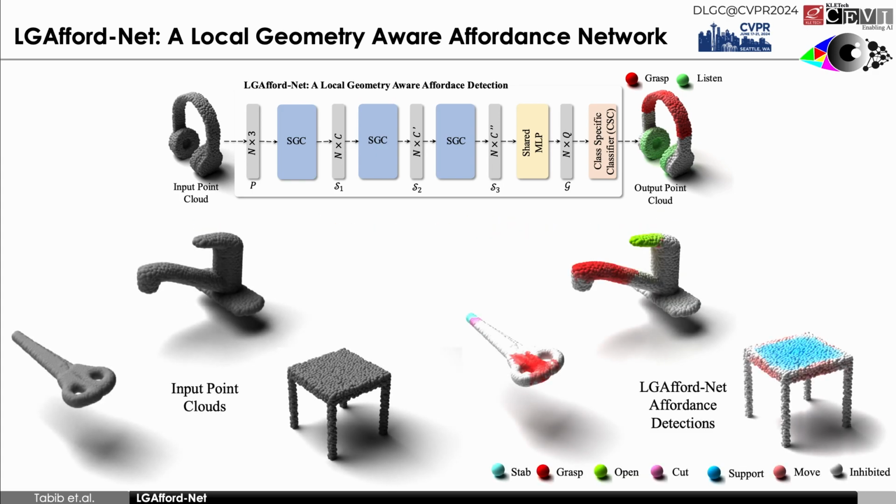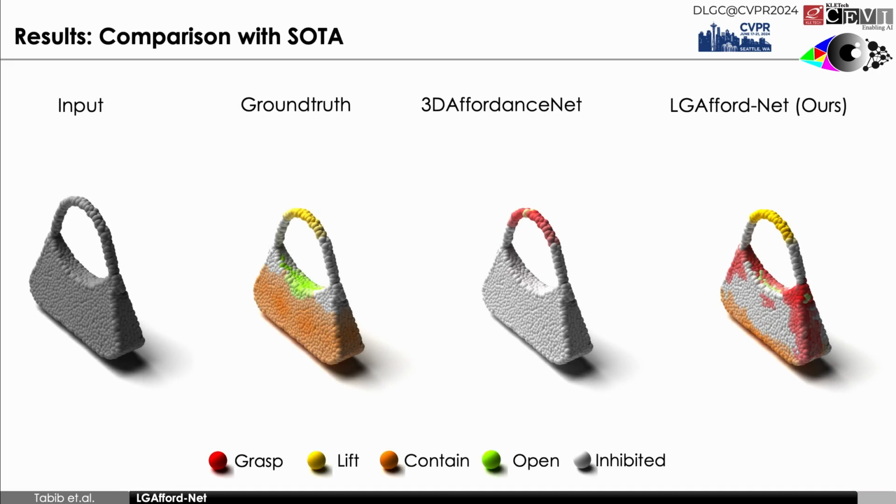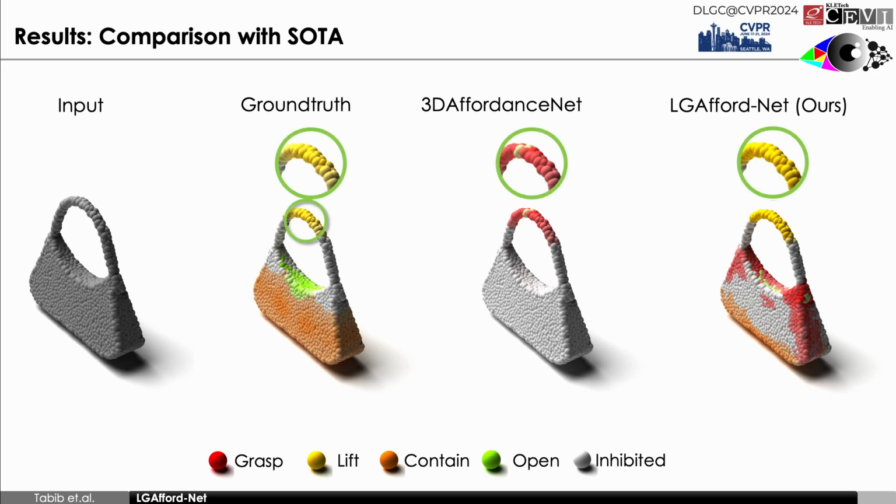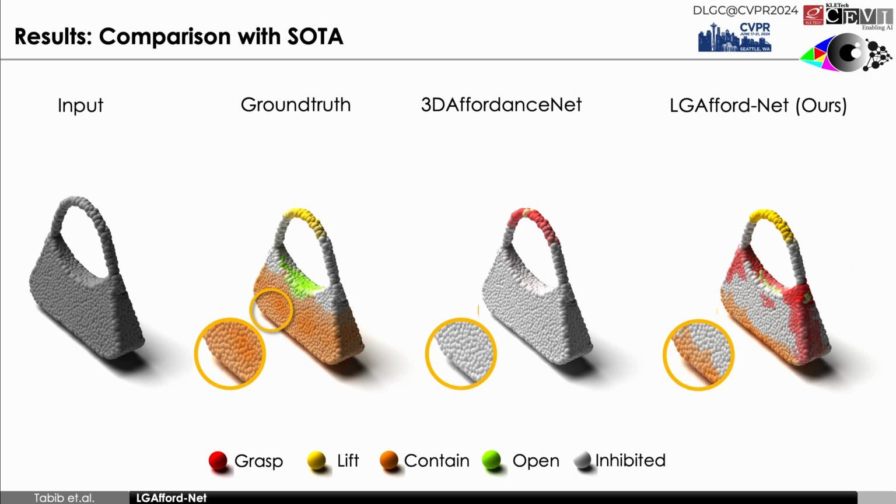Here we show some results on identified objects from the 3D AffordanceNet dataset. Here we compare our results with state-of-the-art methods on affordance detection. The state-of-the-art method refers to the modified DGCNN demonstrated in the 3D AffordanceNet paper. We can see our model detects the lift part, which is undetected in 3D AffordanceNet, as well as the open and the contain affordance, which are missing in the 3D AffordanceNet model.